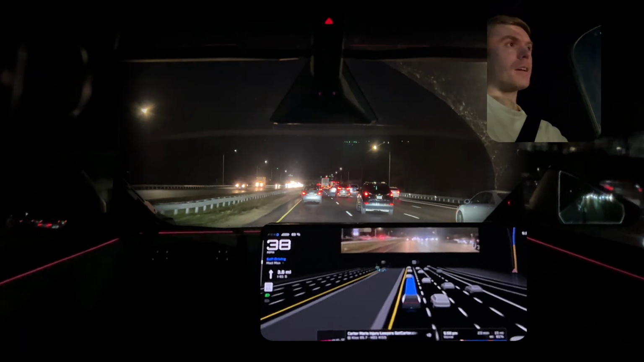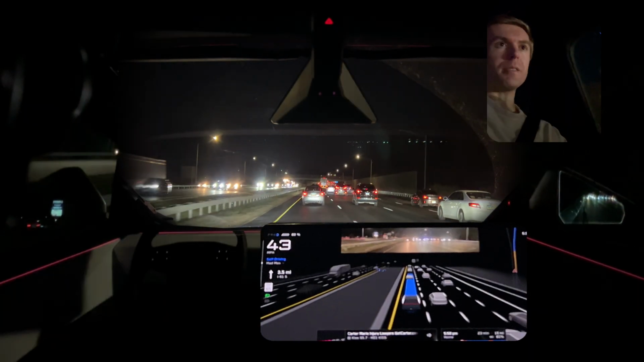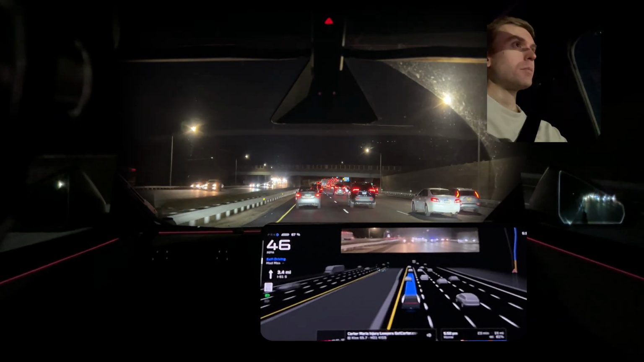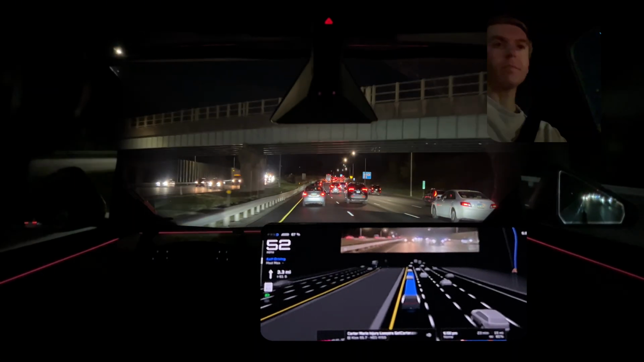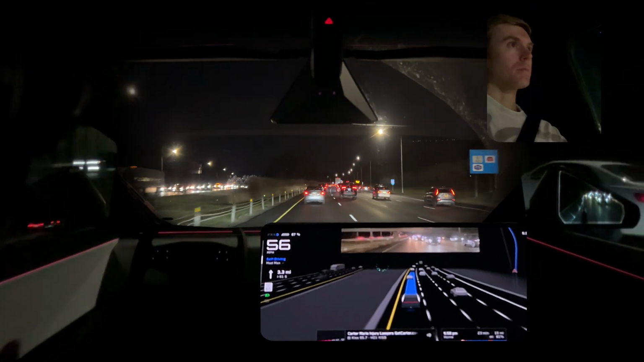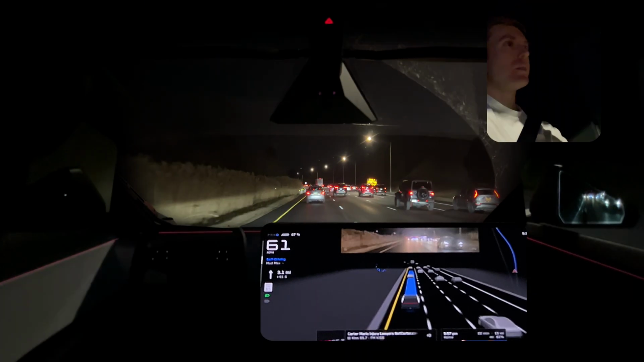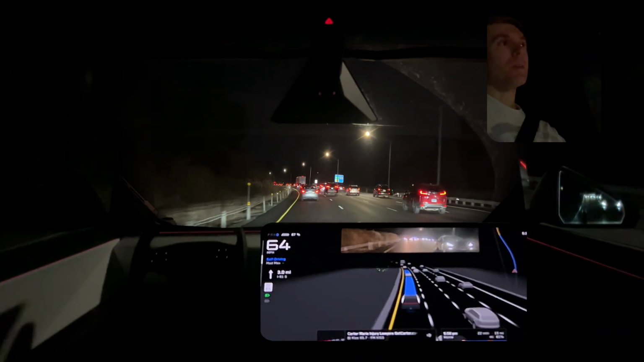Keep at the ready to put the hazard lights on to let people behind know, but it's smooth enough for a slowdown here. It's managing the traffic behind us. Definitely interesting to see.